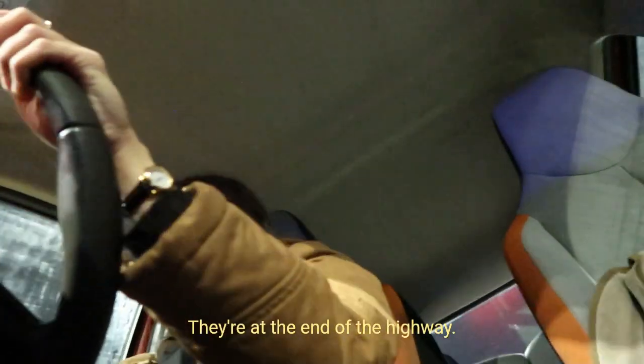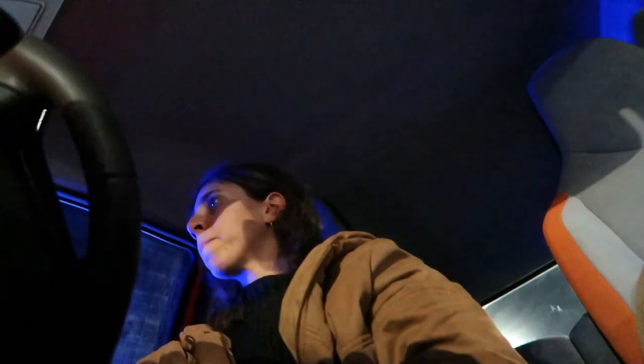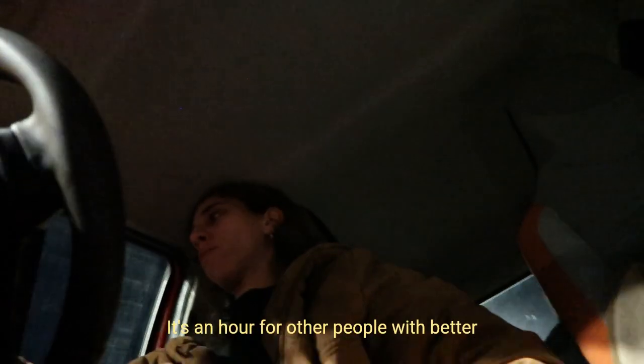Street in about 2 years. Here we go. Ayanapa. They're at the end of the highway. Another 5 minutes drive, so if my calculations are correct, the drive was an hour and 15 minutes. It's an hour for other people with better cars.